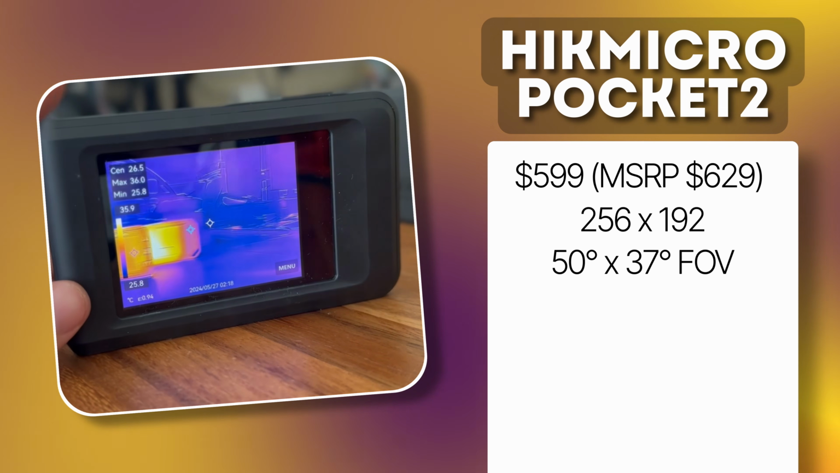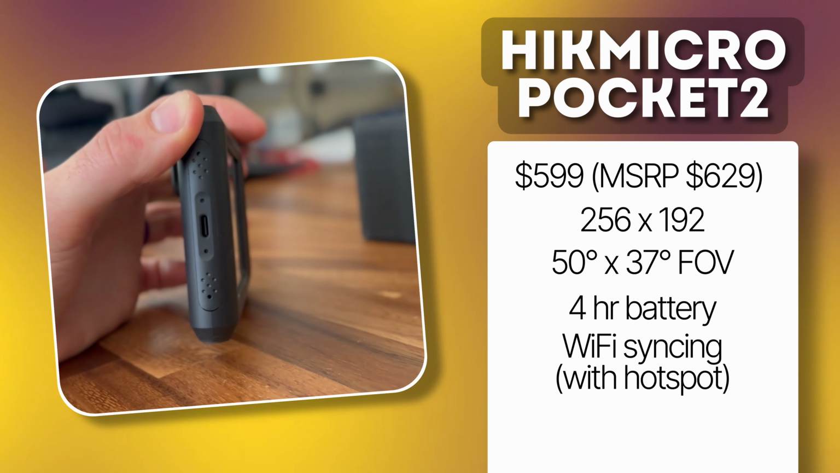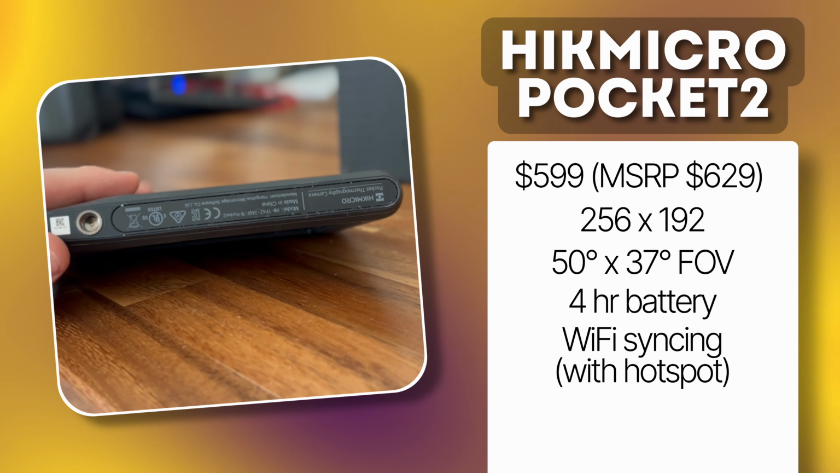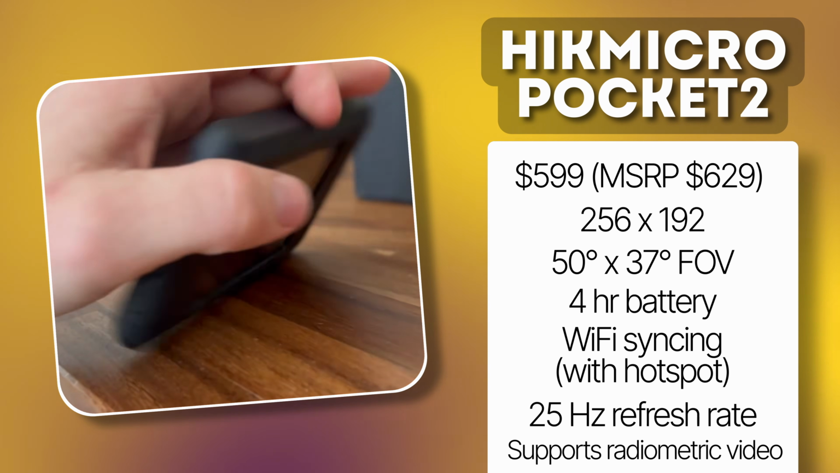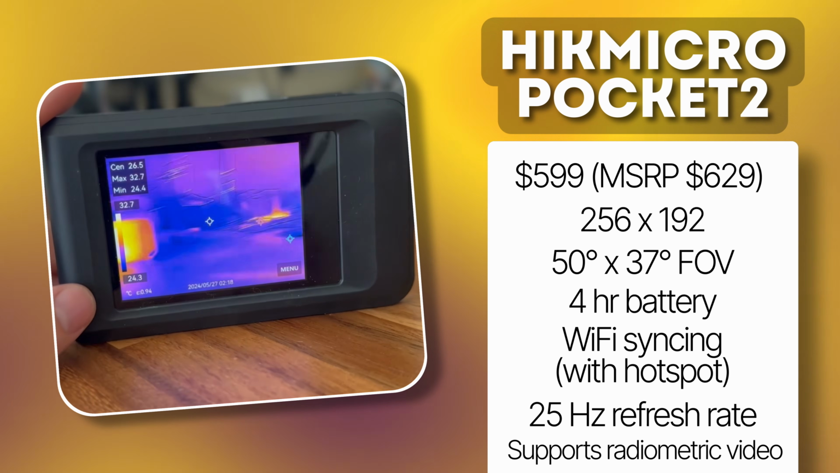They say it's a 50 degree by 37 degree field of view, 4-hour battery, it's got the tripod thing. And what's really interesting about this one to me is that this has a 25 hertz refresh rate. If you've never used a thermal camera before, most cameras in the industry are like 9 hertz or below, which